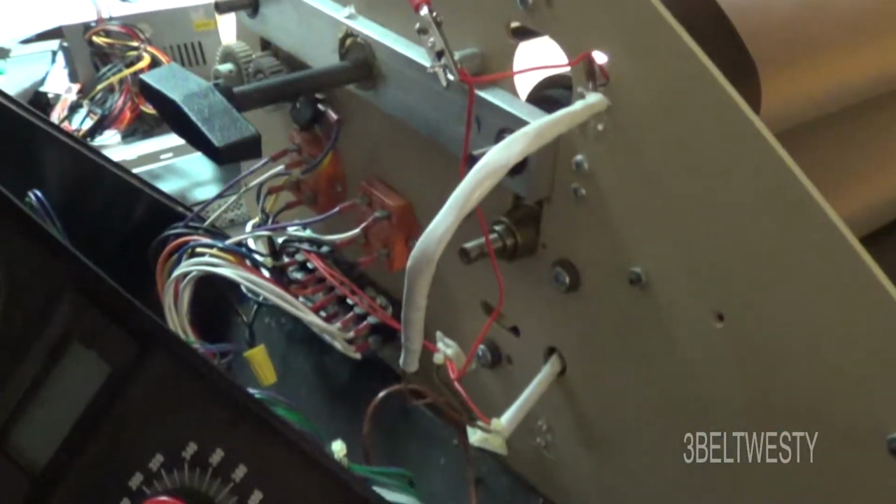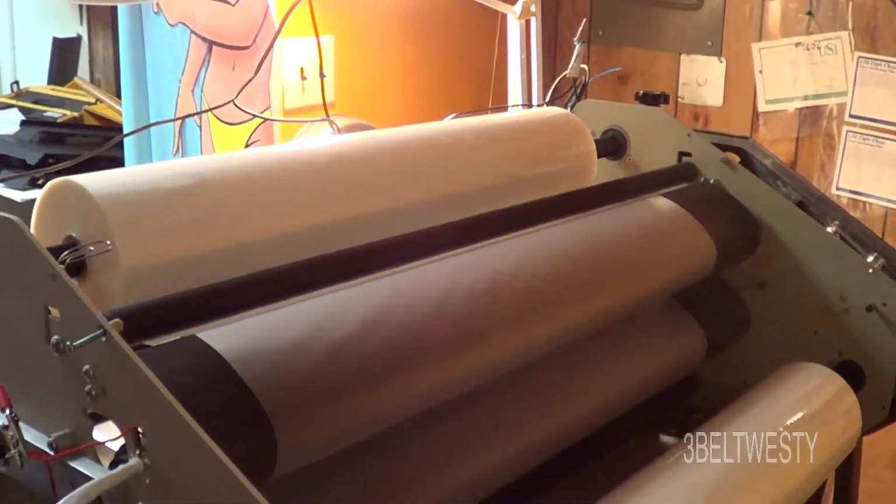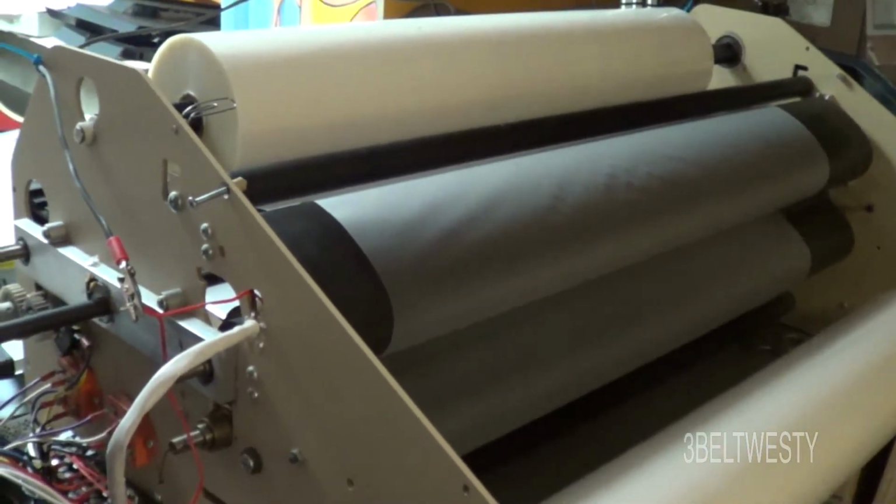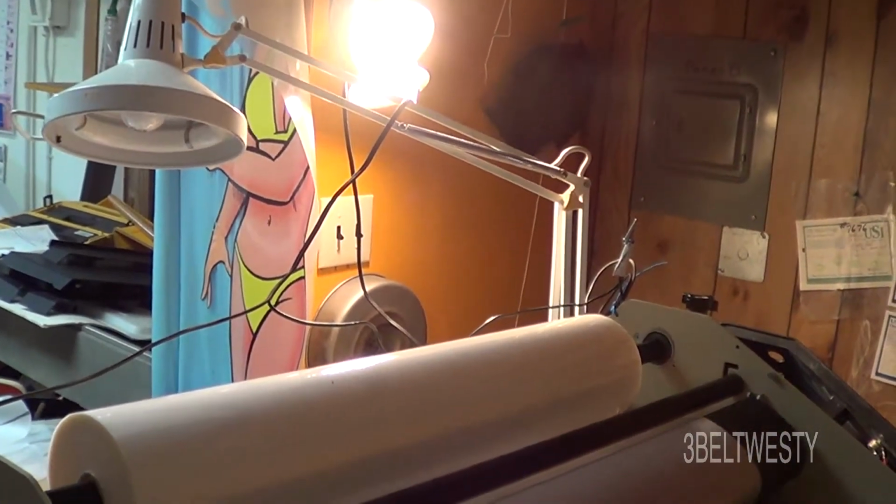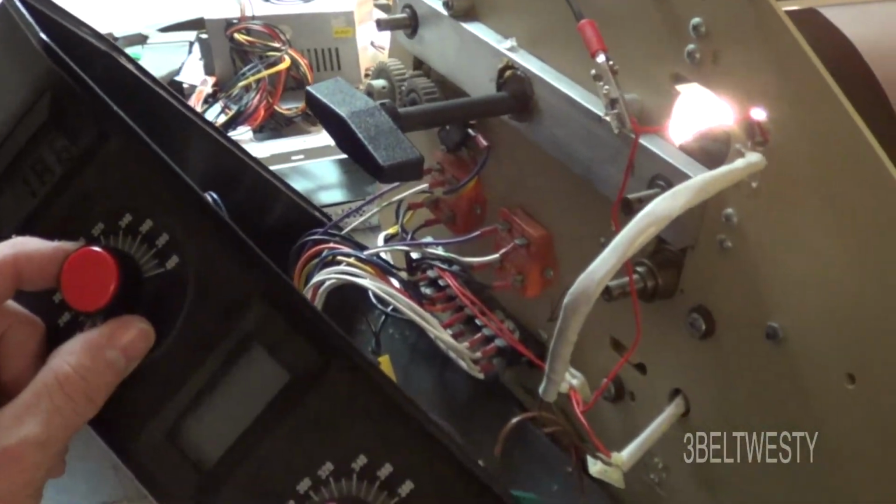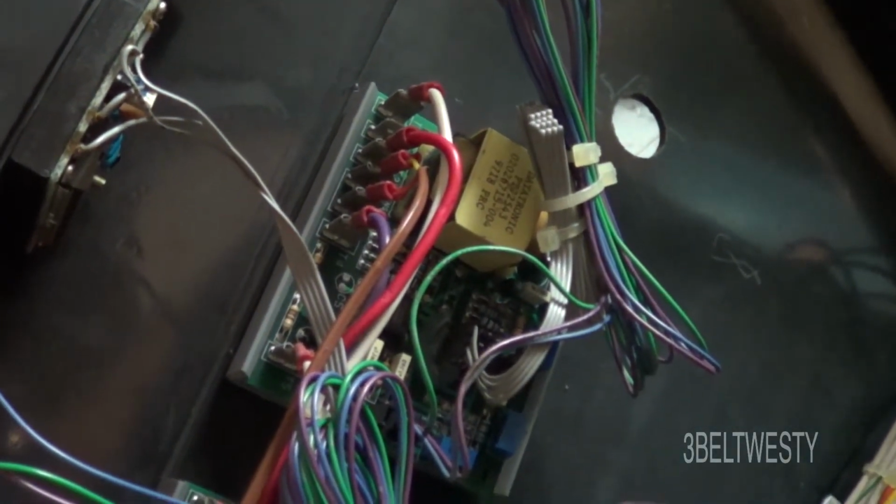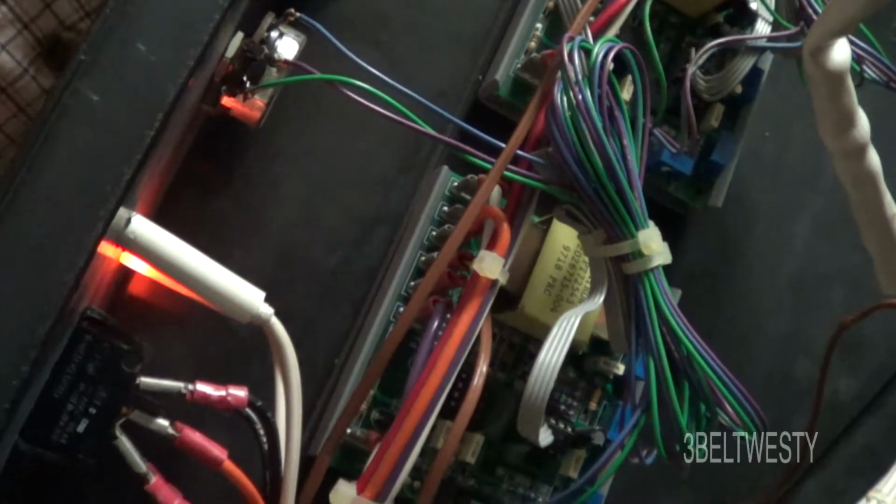So the control on this is just if I move the knob back and forth around a set point, it's just basically turning the heater on and off. It's not running it like a pulse width modulating at the duty cycle. If it did so, the bulbs would appear to be half brightness or something like that. It's just turning it on and off. Simple temperature control. Feedback here is the thermistor, which goes from something like 15 ohms to like 27, 28 ohms when it's hot. I showed earlier. That is the control for the top shoe.